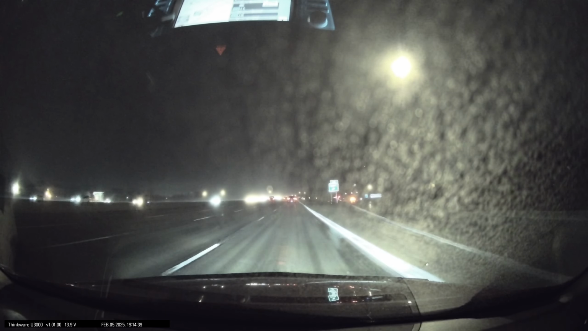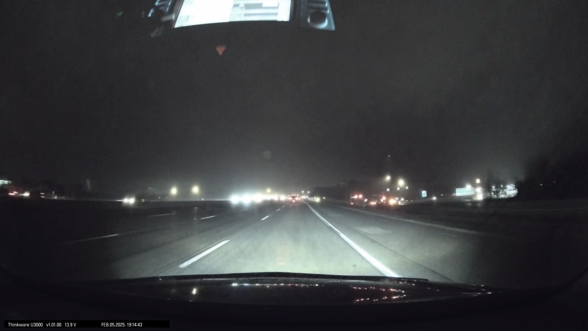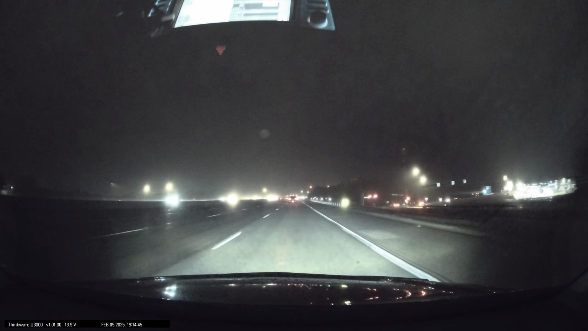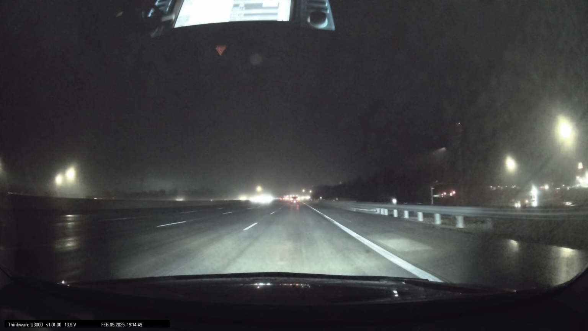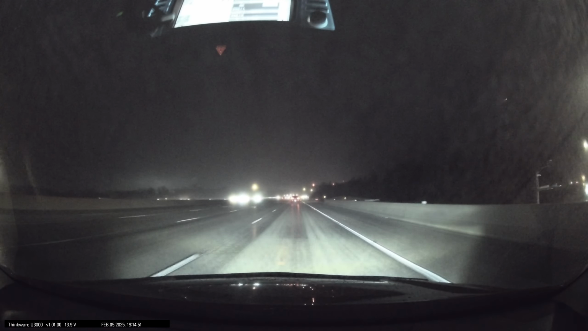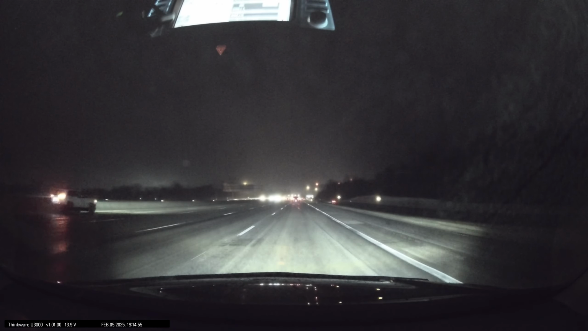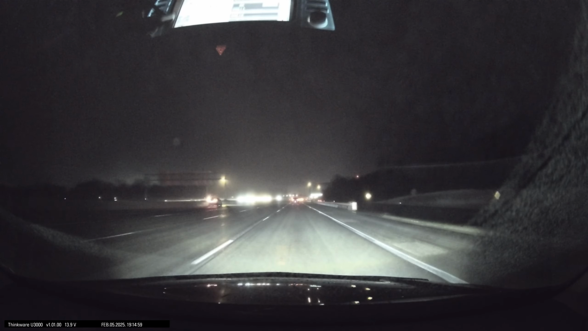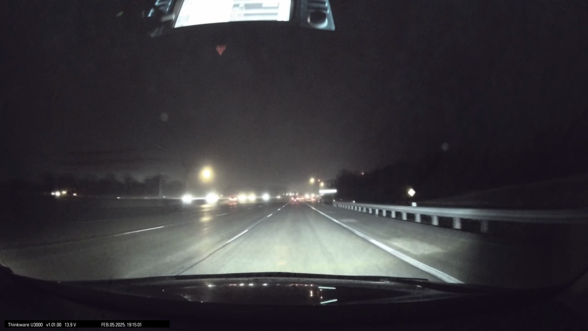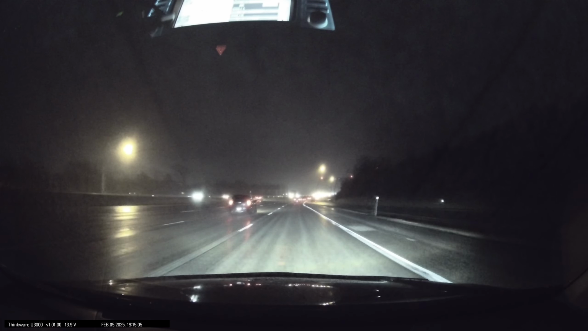From there, I just take 70 to 270 or 141 because I know it goes straight that way and straight that way. No, that's actually not a bad idea. Because I don't see well at night. I mean, with my car, my car's better than any car I've ever had for night driving, but